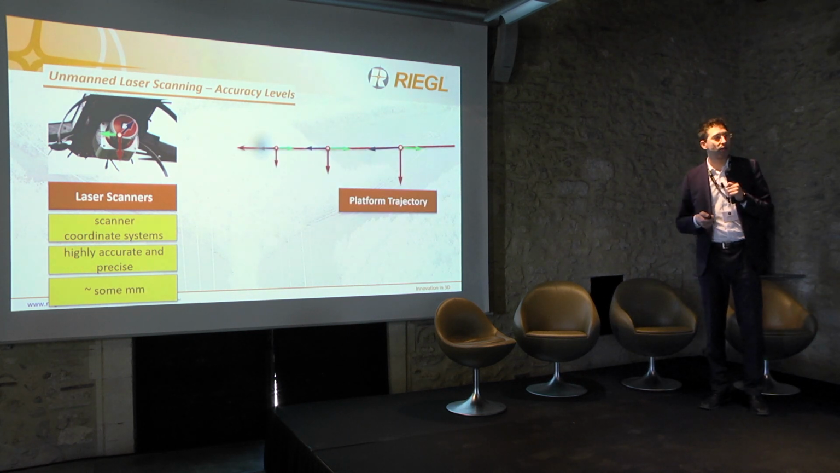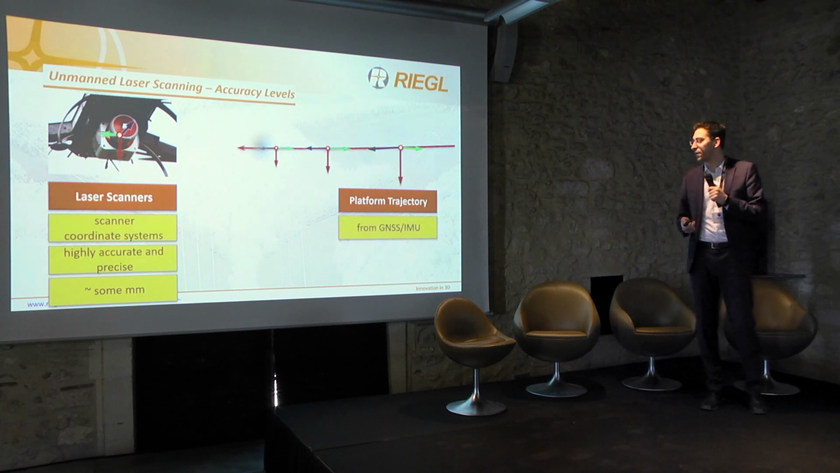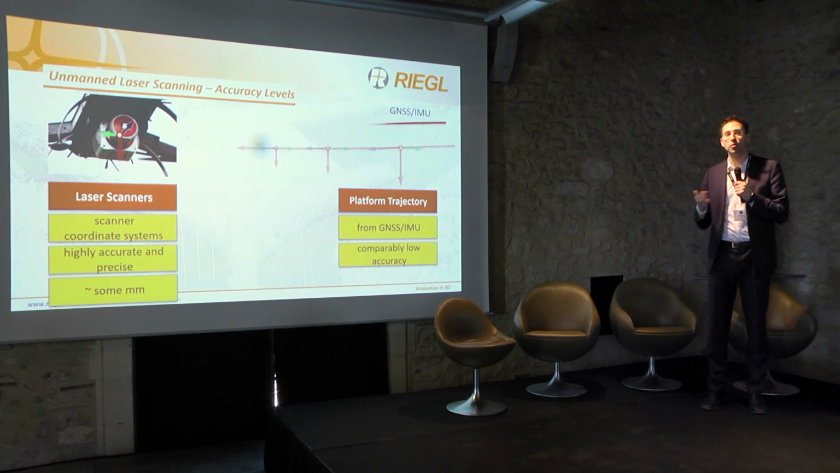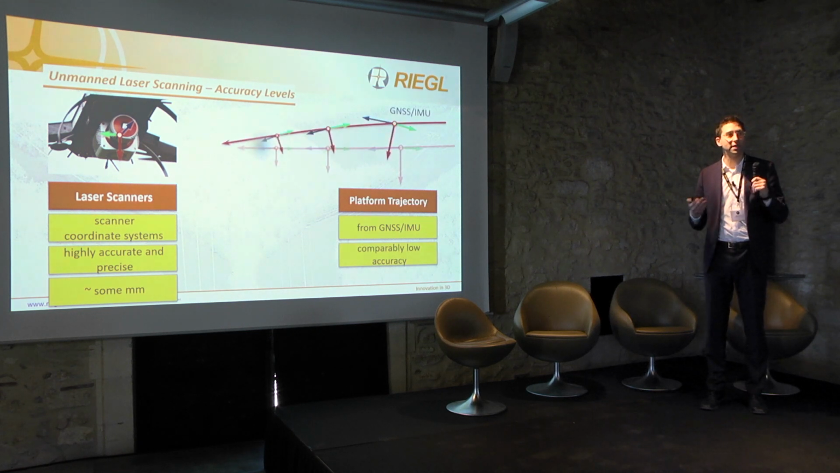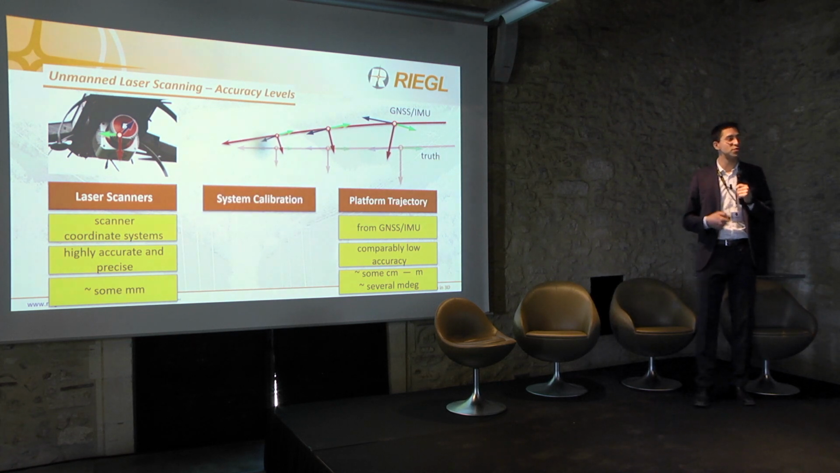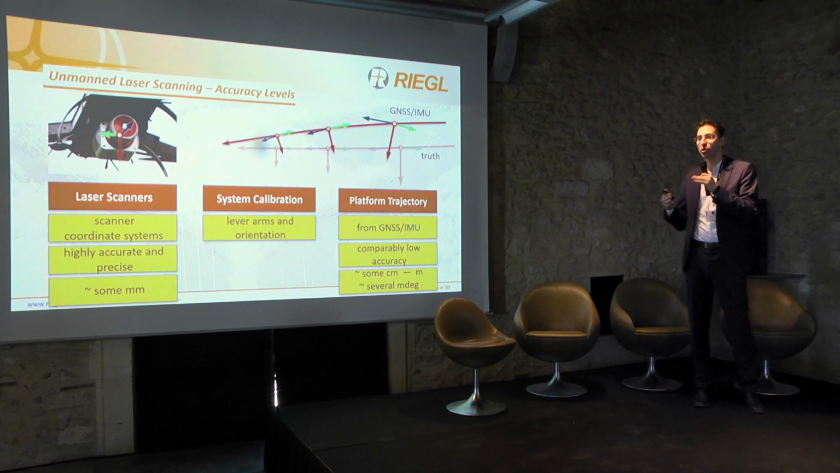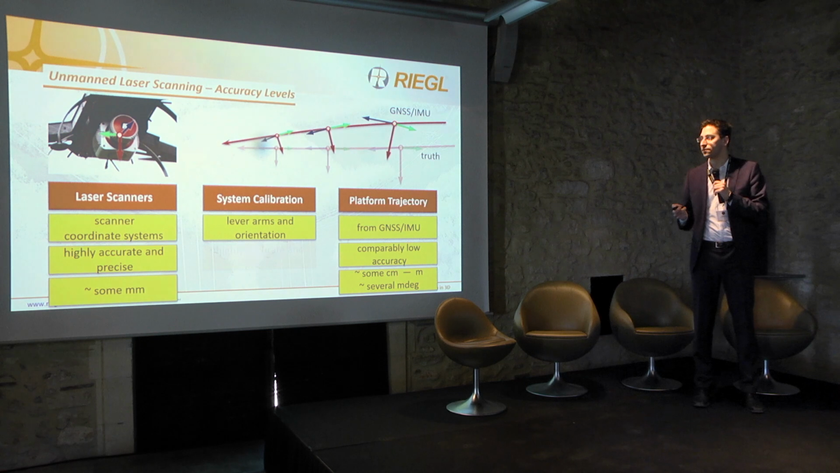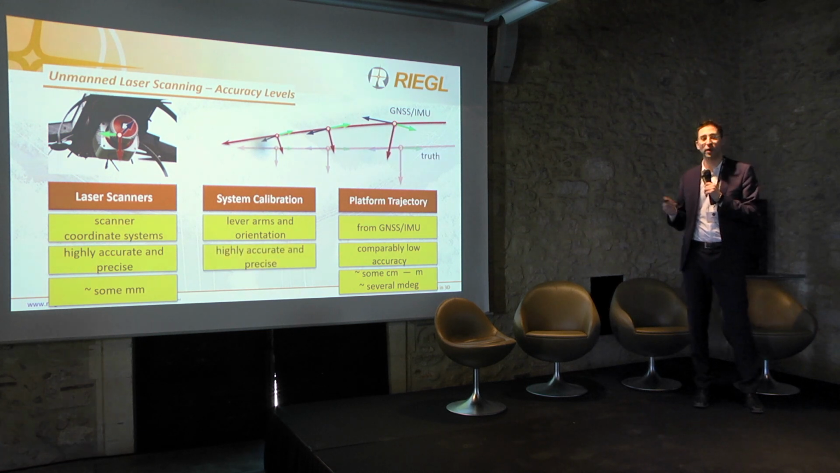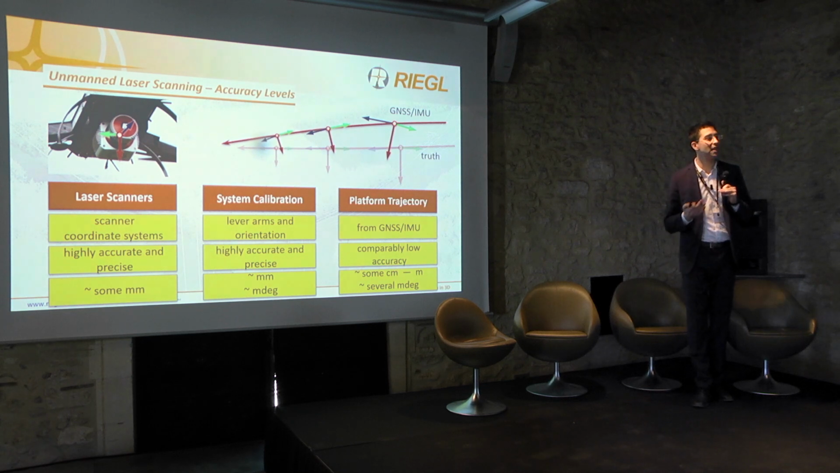The platform trajectory, it doesn't matter if it's an APX-15 or an APX-20, which comes from the GNSS, is comparably low compared to the LiDAR, from centimeters to decimeters. And last but not least, the system calibration, how the lever arms and orientation are affected, which are also quite highly accurate and precise, measured up to millimeter, millidegree.